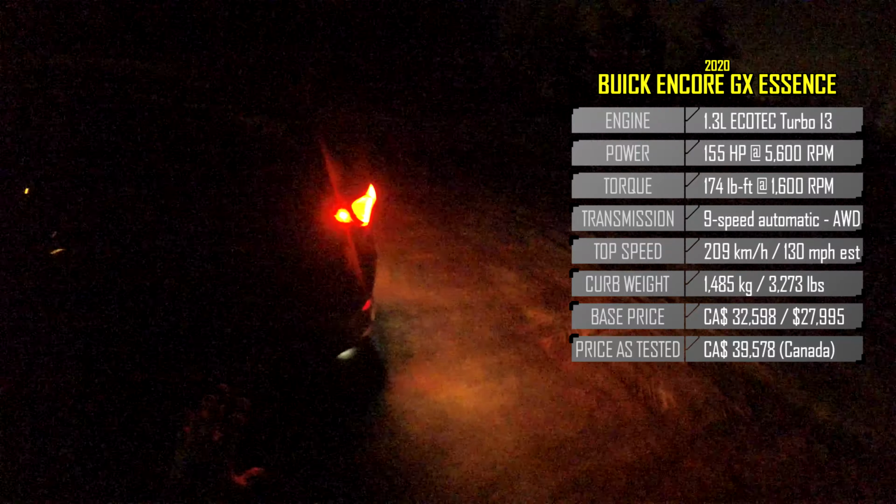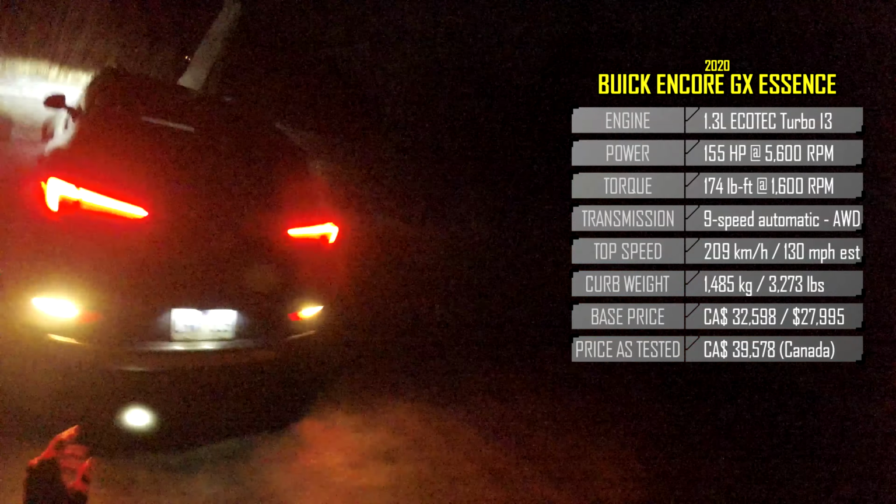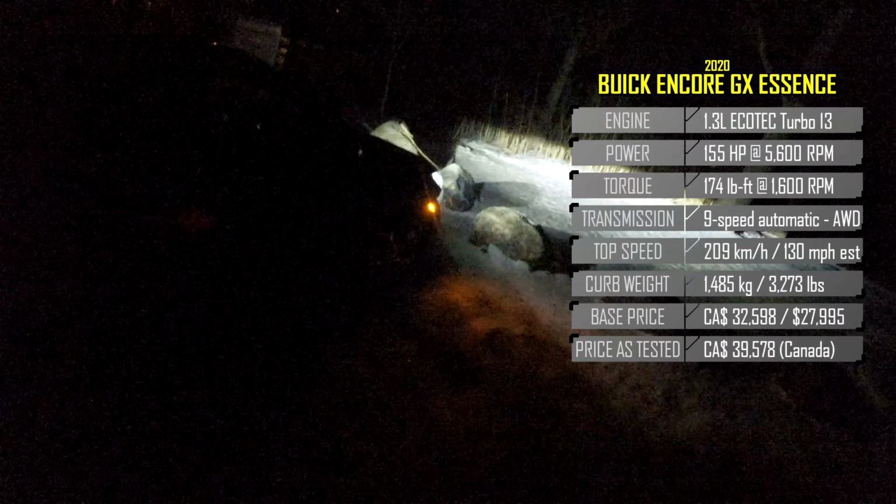Buick Encore GX. This is the all-wheel drive variant in the Essence trim, and we're obviously going to do a little night POV drive here, and we're going to test the LED headlights and our auto high beam assist. And yeah, you can't see much as per usual.